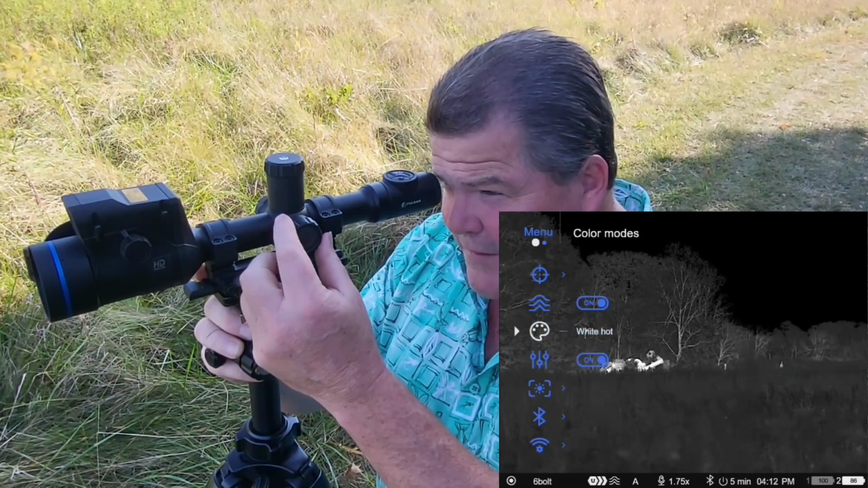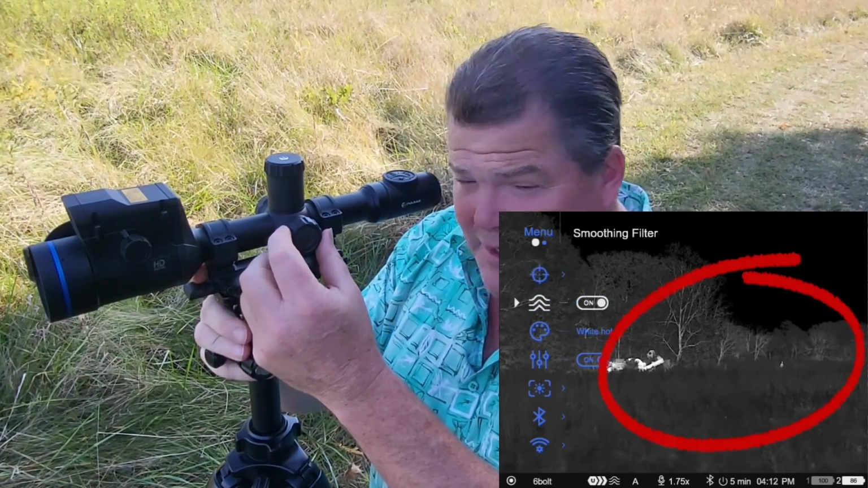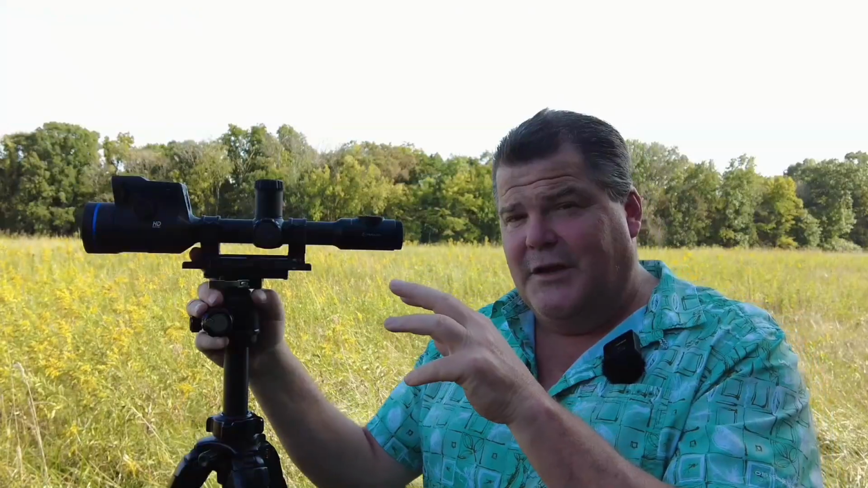But I think the reason they've done it like this is to keep that menu as unintrusive as possible, so that you can retain the ability to see the image in the background as you're applying changes. I'm not meaning to beat up on some of the other devices, but one of the biggest issues with some of them is that the intuitiveness of their menus is much worse than the Pulsar. You'll get inside of the main menu a lot of the time and completely block the screen out while you're making changes, and you almost have to go into the menu, make changes, and go back out to see what the effect was, and in and out. Pulsar has tried to make their stuff very intuitive.